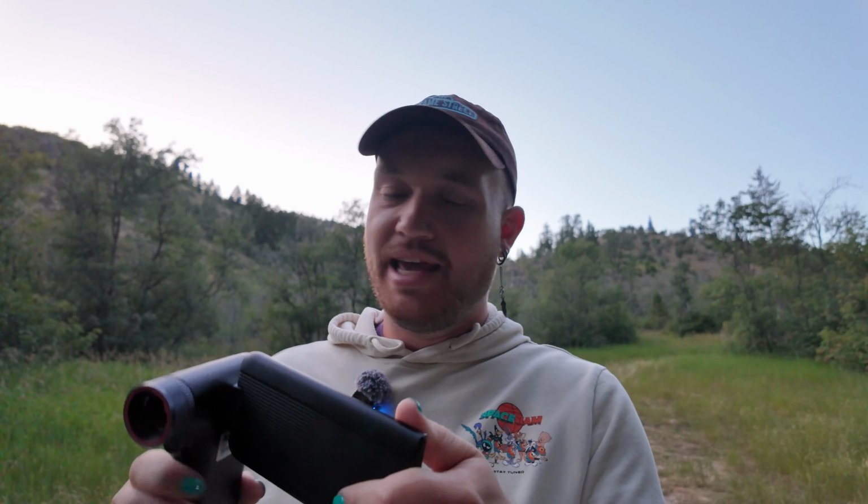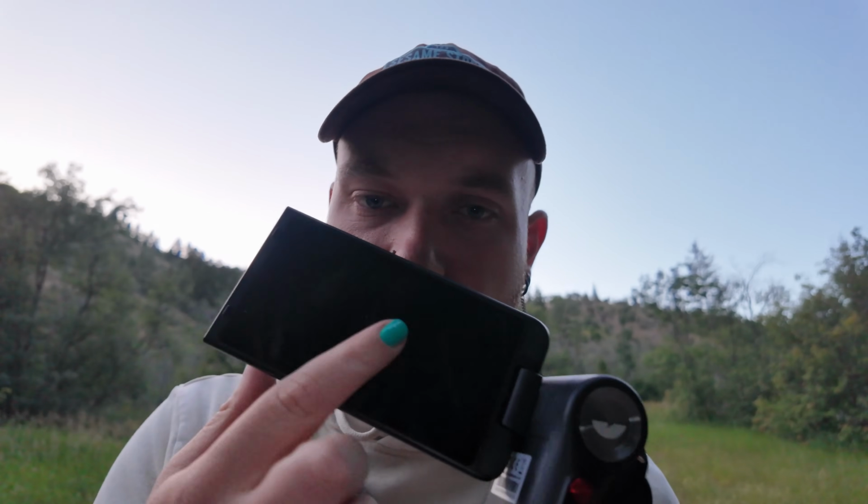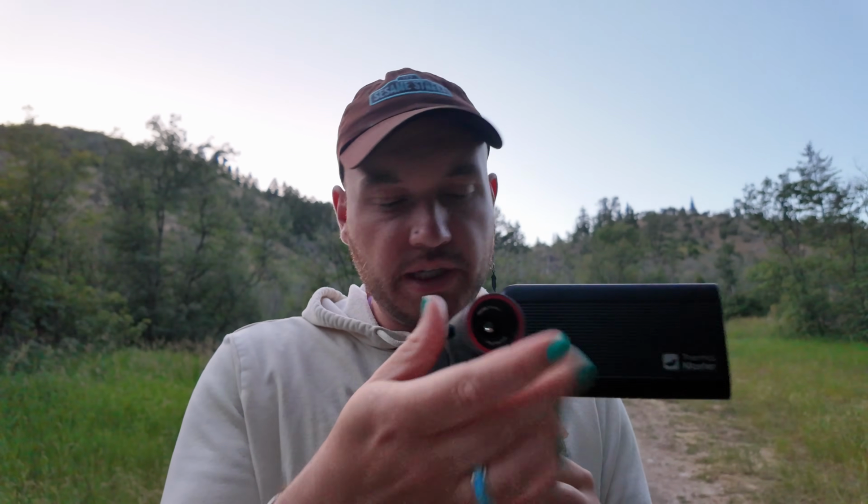All right, everyone, we're out here in the field testing the Thermalmaster Thermal. Now, what's really cool about this is that you don't need any exterior device. It kind of looks like one of those vintage camcorders. So this is your touch screen right here, and this is the whole thermal, just this thing. It has a nice spin dial for focusing and a few other features like a laser pointer if you want it, as well as just different thermal modes. Now, we've already tested a thermal on the channel, so this is probably going to be familiar for you, but I do like that it kind of folds up into this little camcorder shape. I can put it in my jacket pocket, and then I can go look for birds.